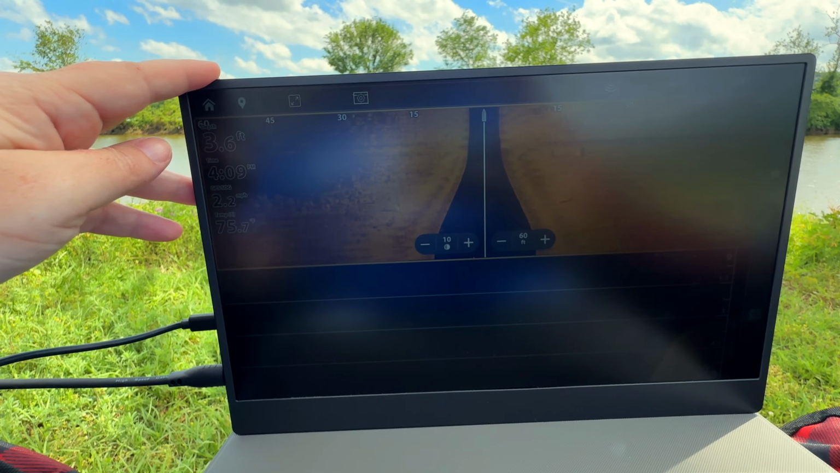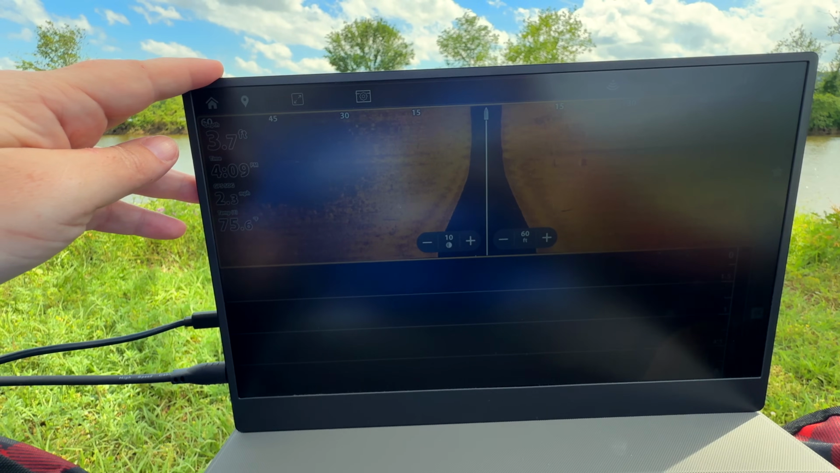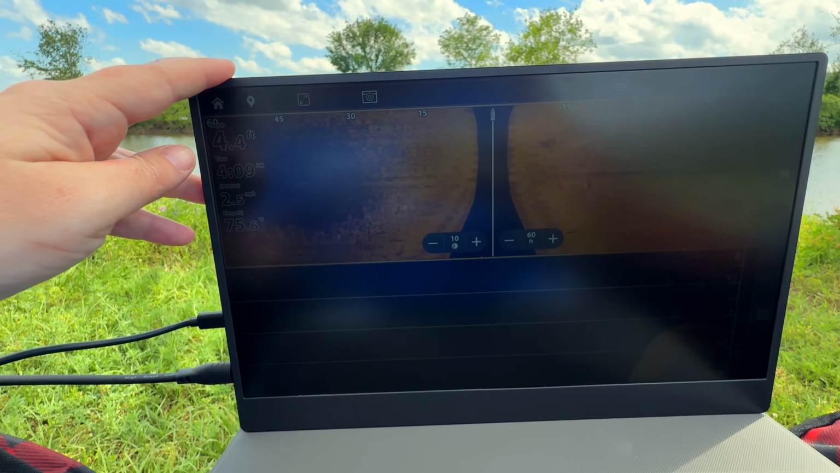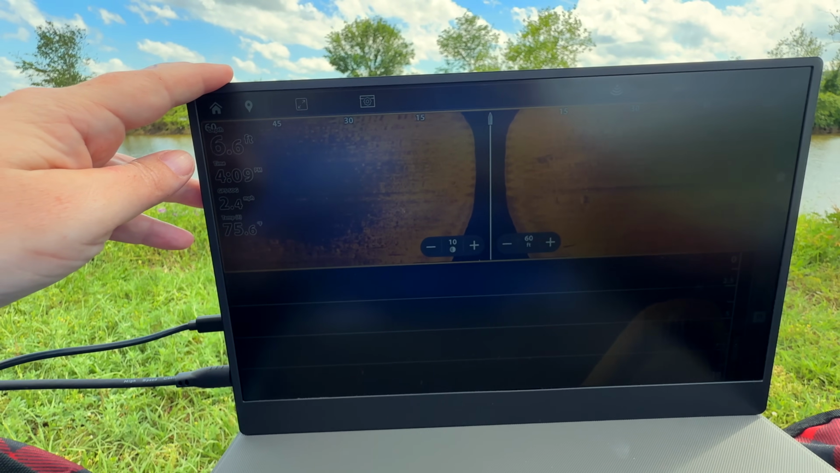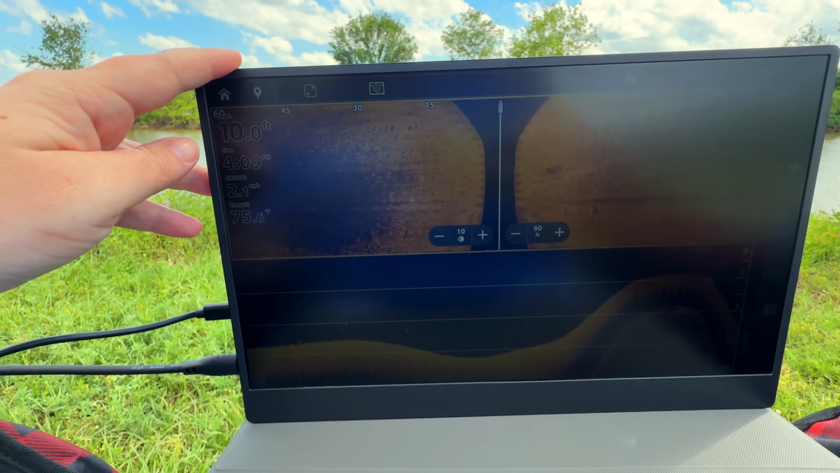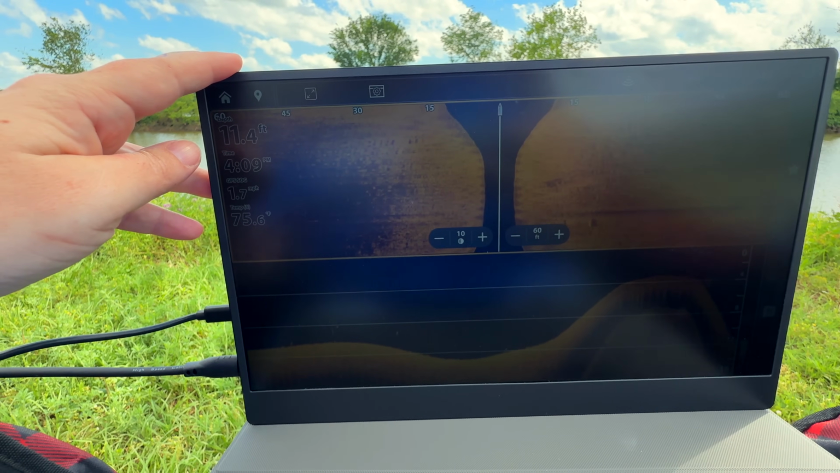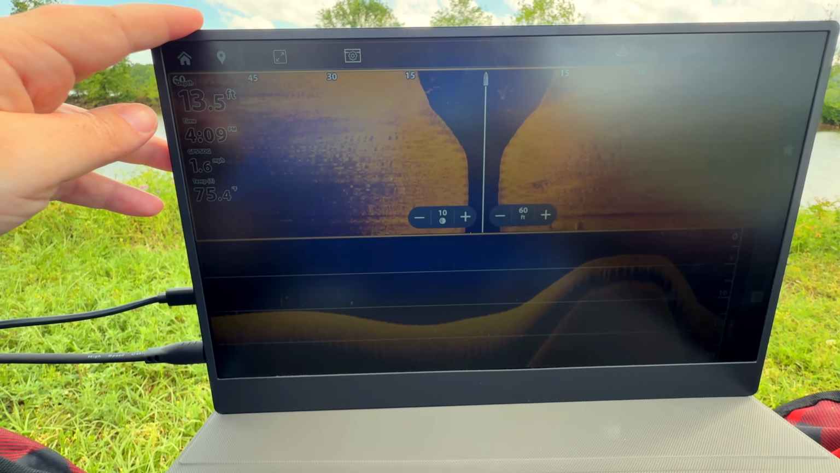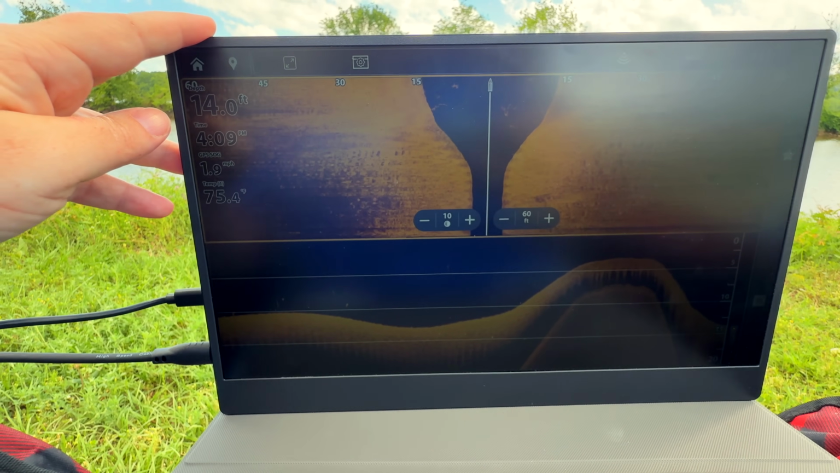Looks like they're going to go ahead and run it through one more time a little bit further on that south bank area. It does get shallow right at the end, about 3 feet, but then drops back down right away to where I'm at. We're at 11 feet, so it does drop back down really quickly, 14 feet.